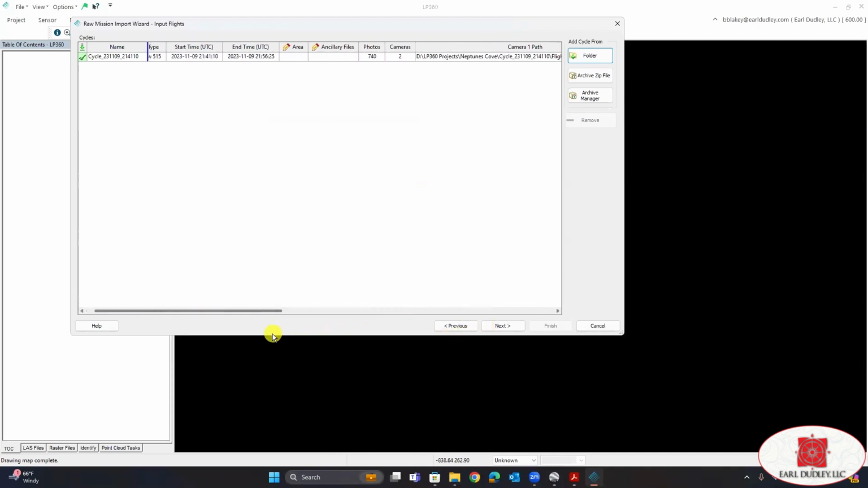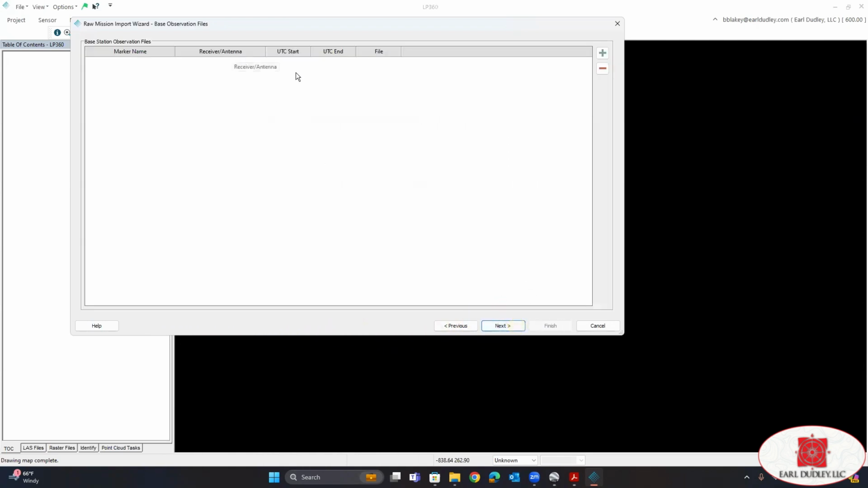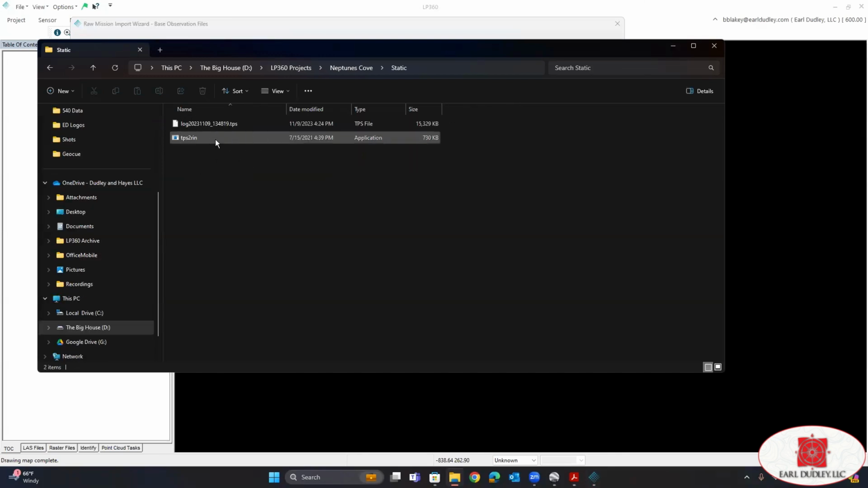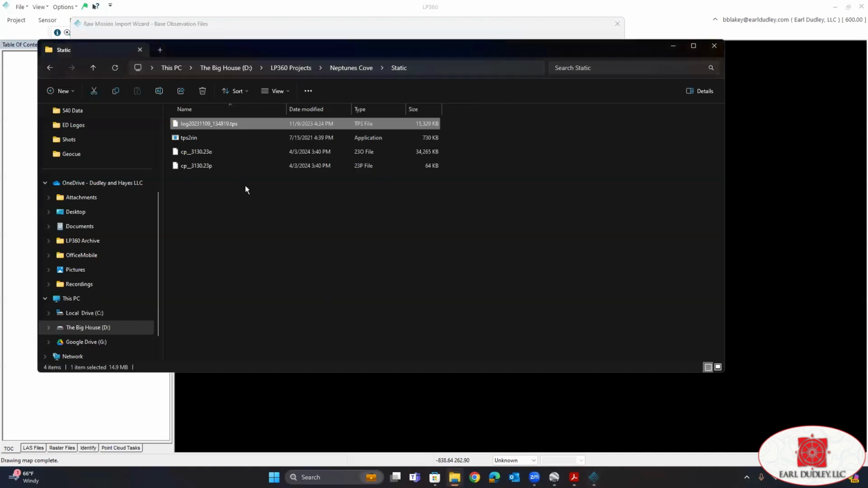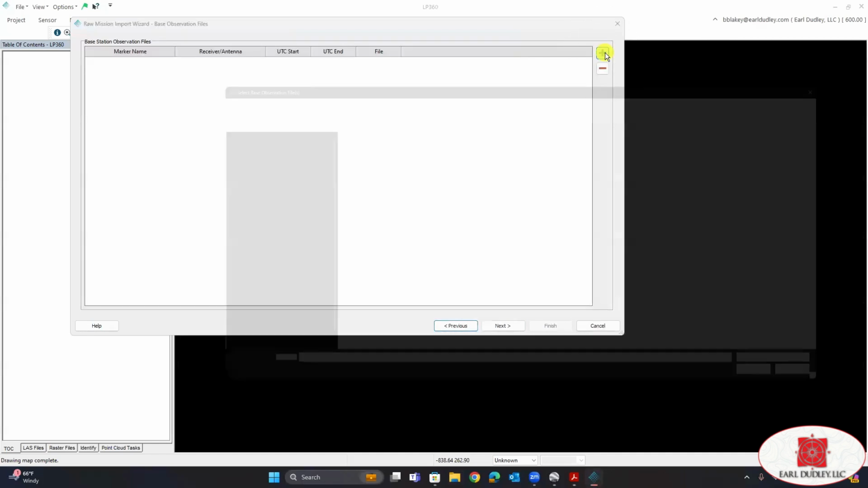So everything in there is the way it should be. Yep. Click next. Now we need to import our observation file. But before we do that, we're going to need to convert our observation file into a RINEX file. And we can see right there is our RINEX file. We'll add this guy.